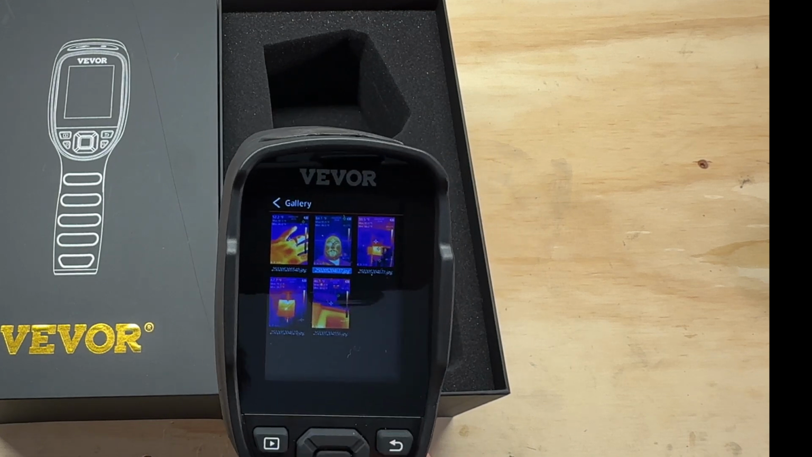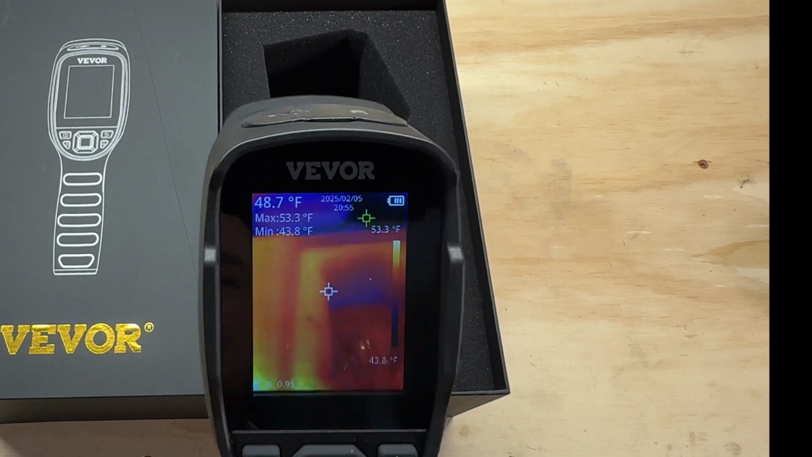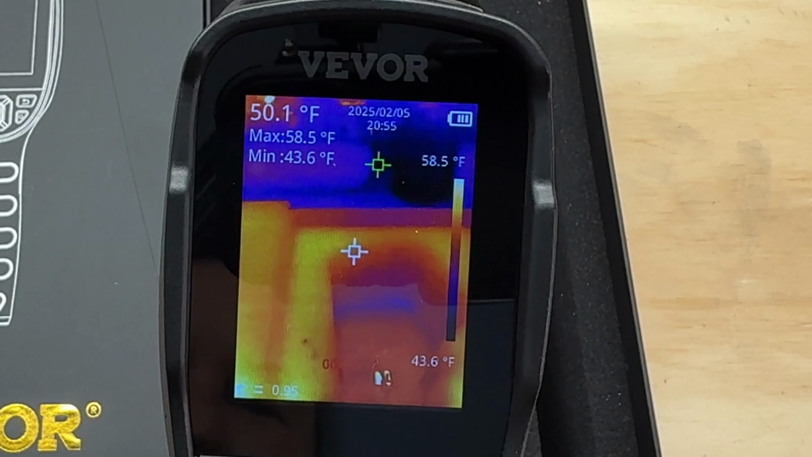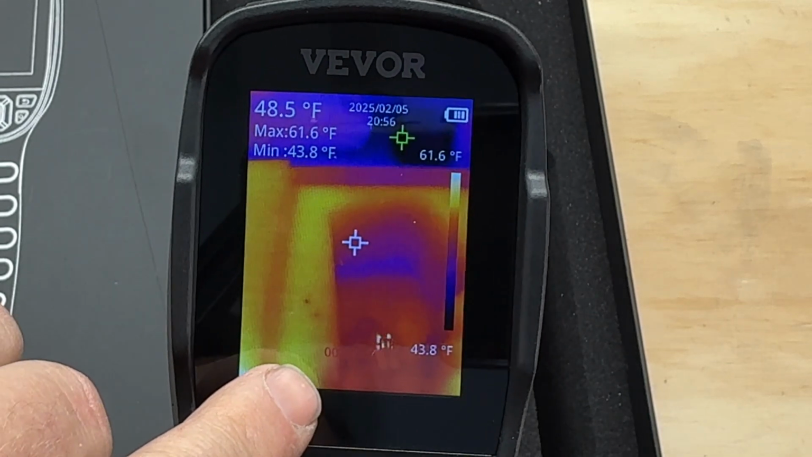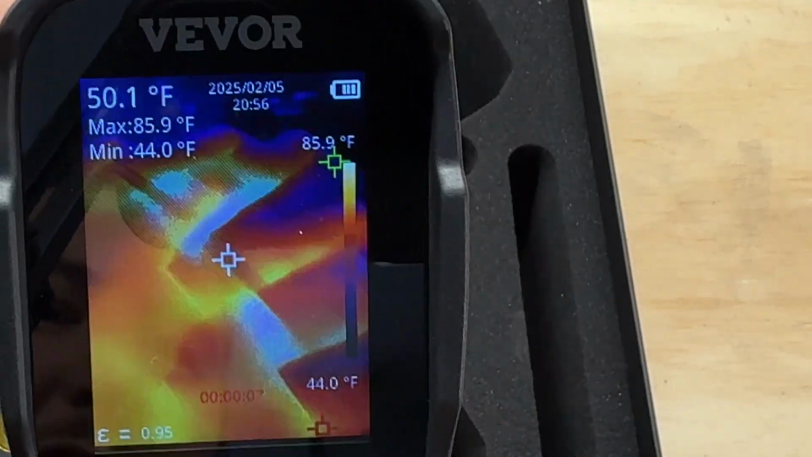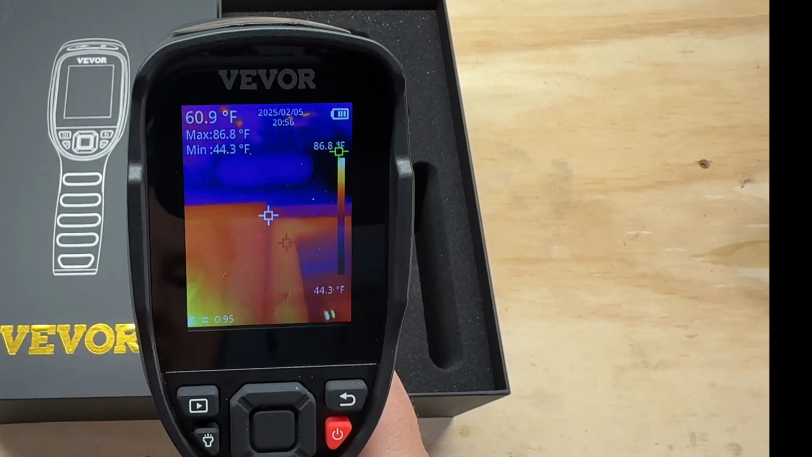Wah, wah. So anyway, I believe this can take video, and the way you do that is you hold the trigger down, and you can see now it's got a little timer here, telling you how long your video is. So we'll put some motion in here. Okay, and then we're going to hit it again.